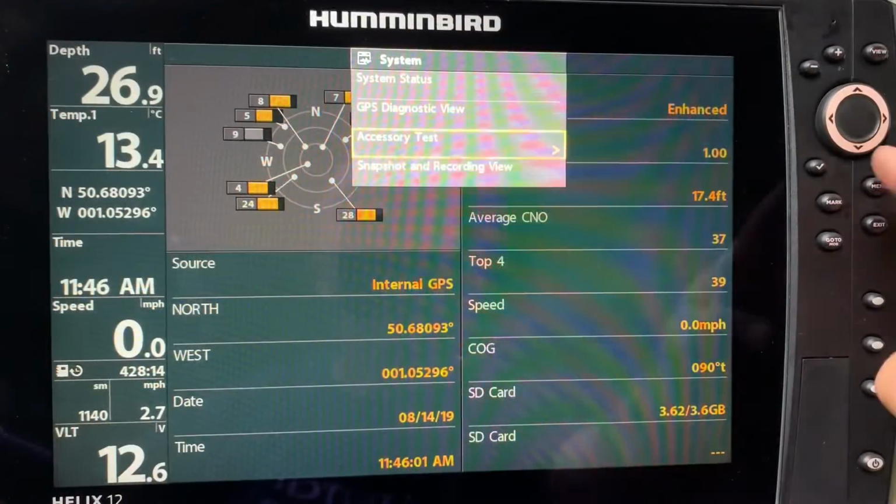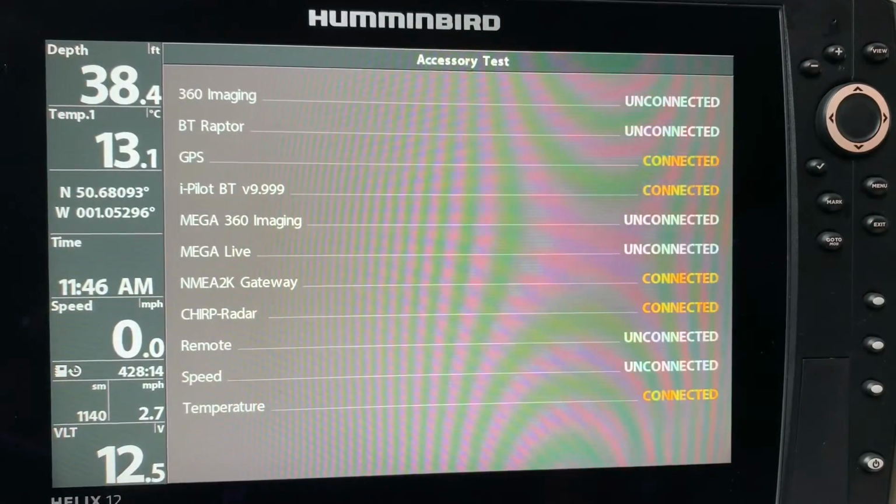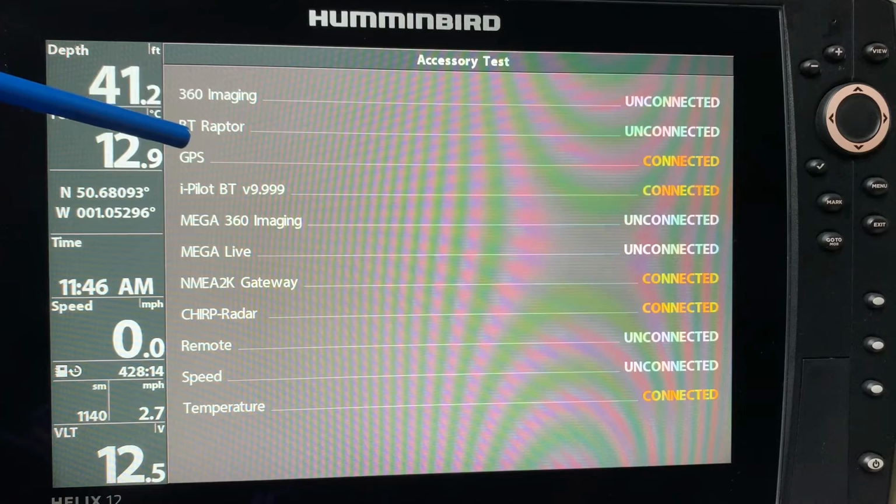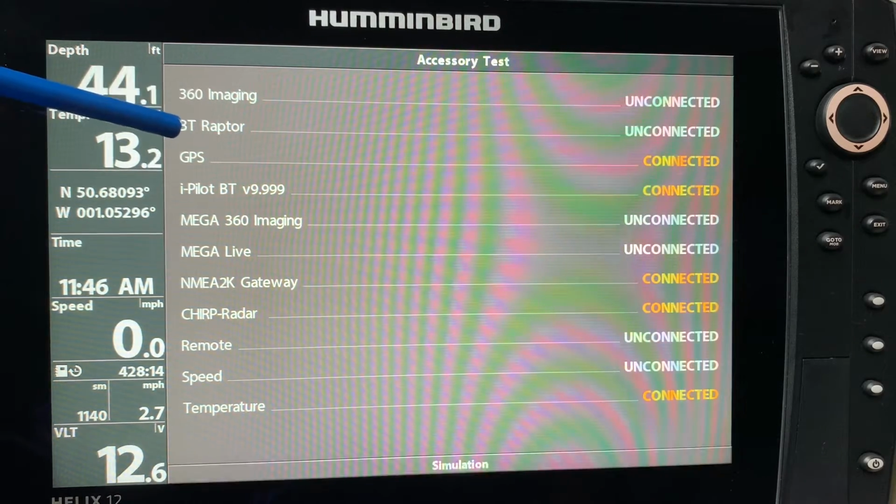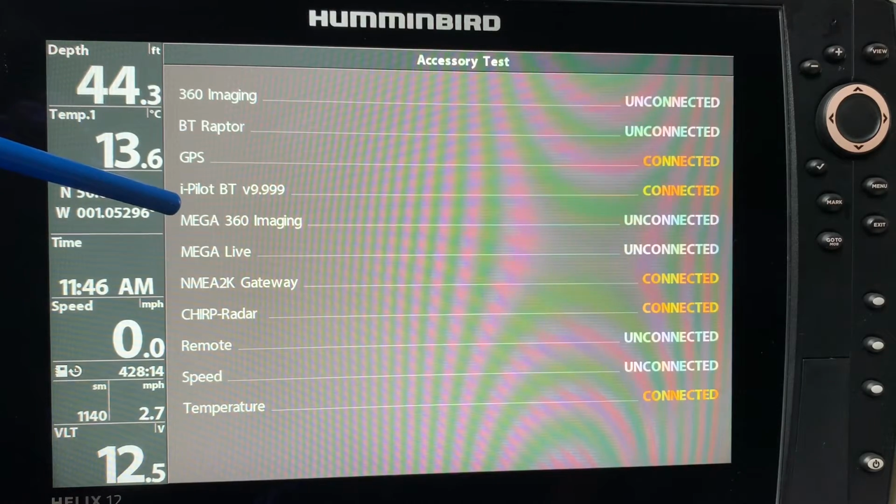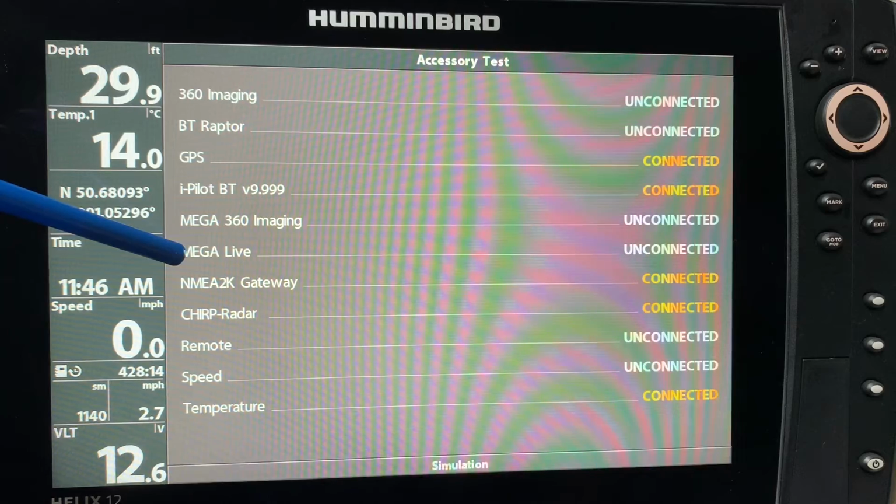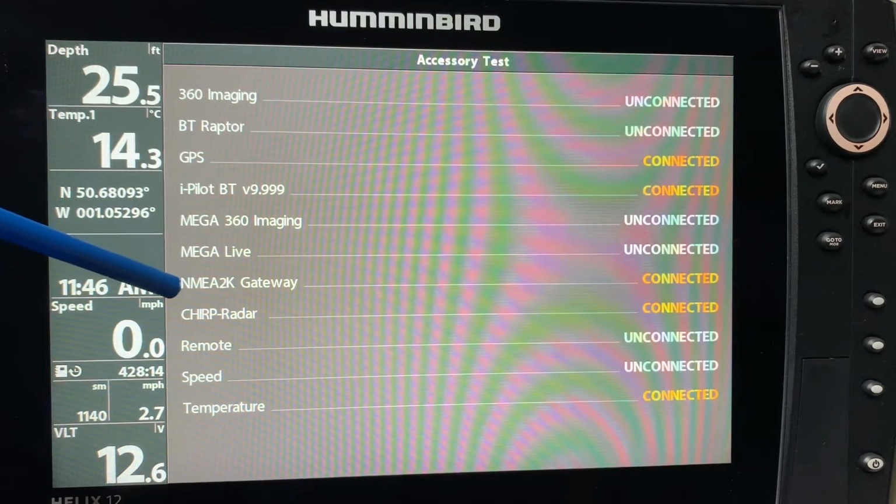The next one down in system is the accessory test, and once again I can go into this, and it shows me right now that my 360 imaging is unconnected. I don't have Raptors on the back of my boat as much as I'd like to have them. And GPS is connected. My iPilot Bluetooth is connected. My Mega 360 imaging, which isn't on right now. Mega Live, I'm hoping with a lot of others of you to have that sooner rather than later.